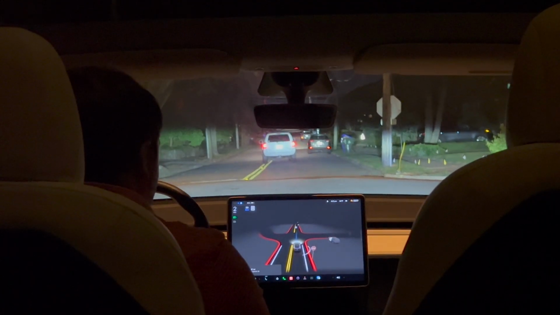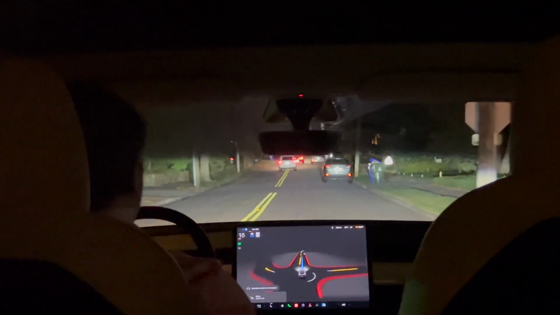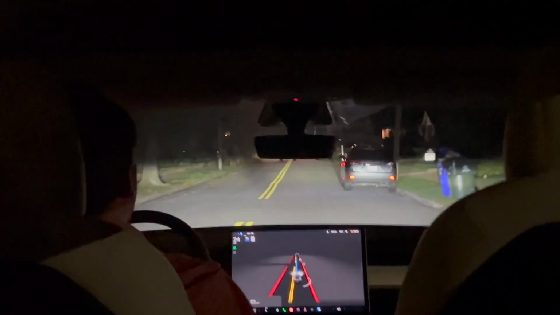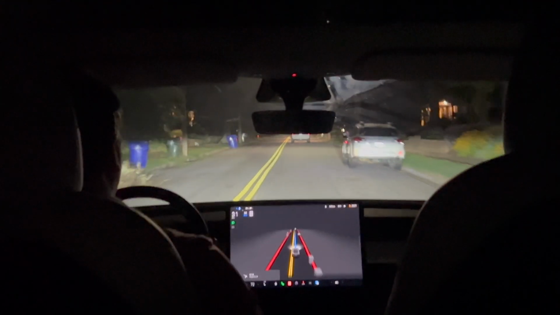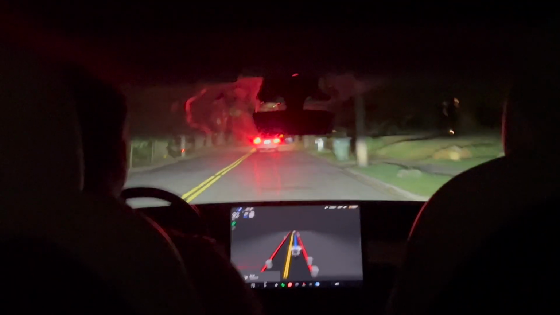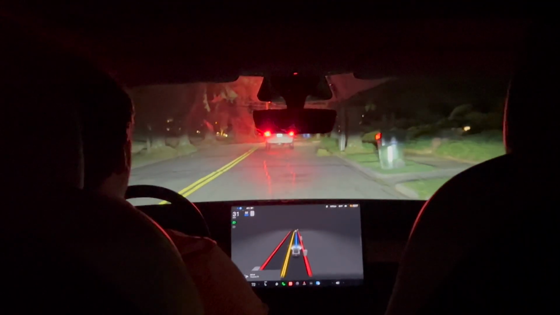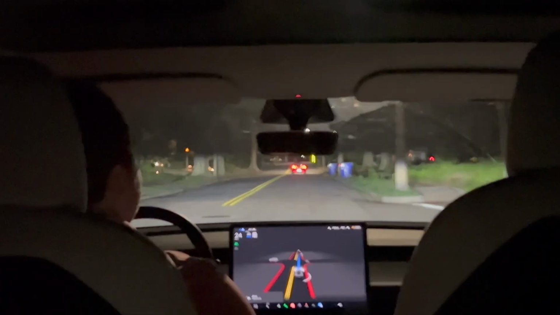Alright, so we are at a four-way stop, no one coming, so we are going, and perfect, no problems there. Interesting here, there's some cars on the road. It is crossing the double yellow to avoid them, which is totally fine, totally what normal people would do. Great there. Yeah, first time I've really seen it do that, but really cool.